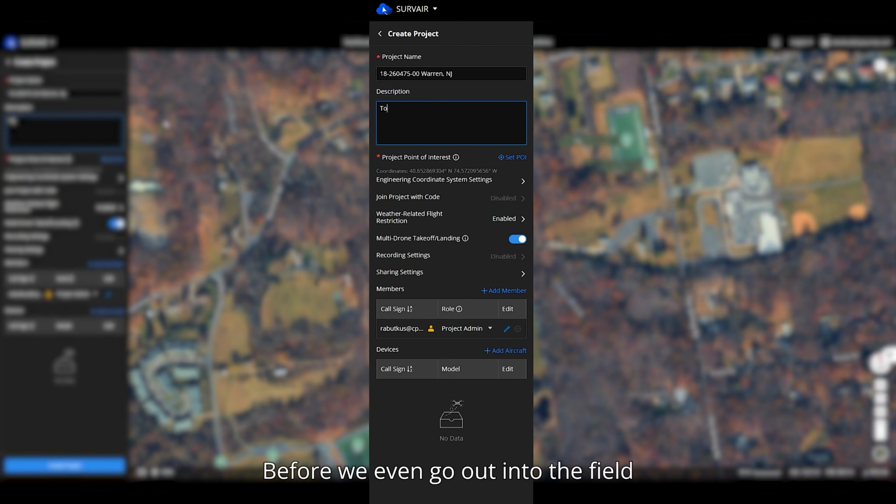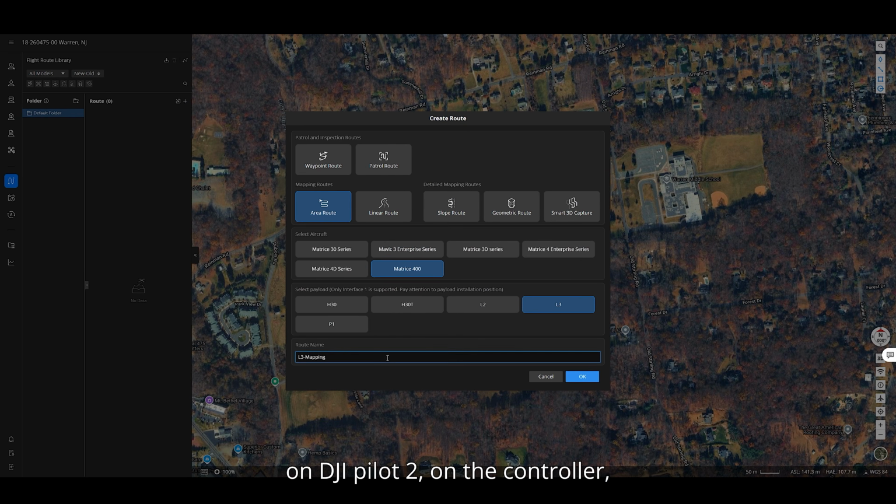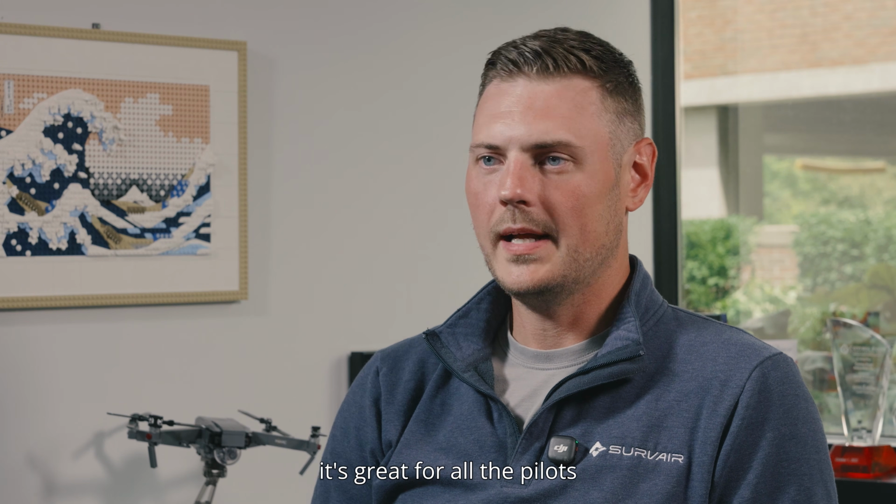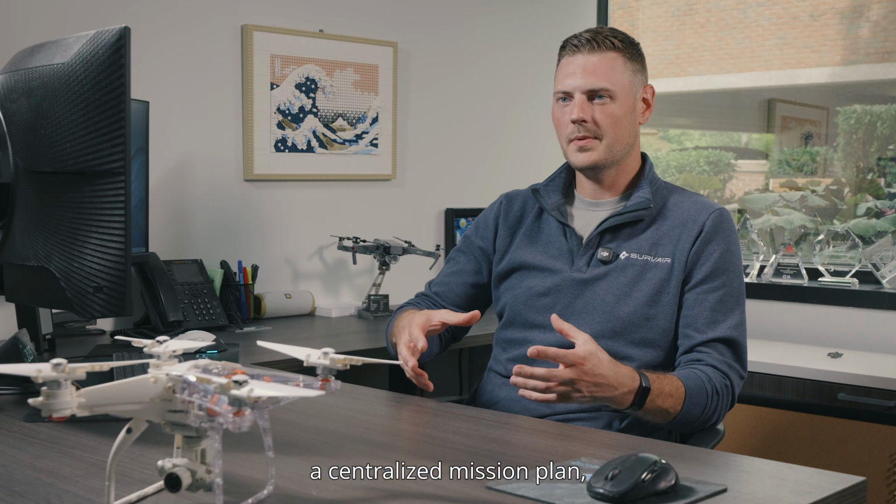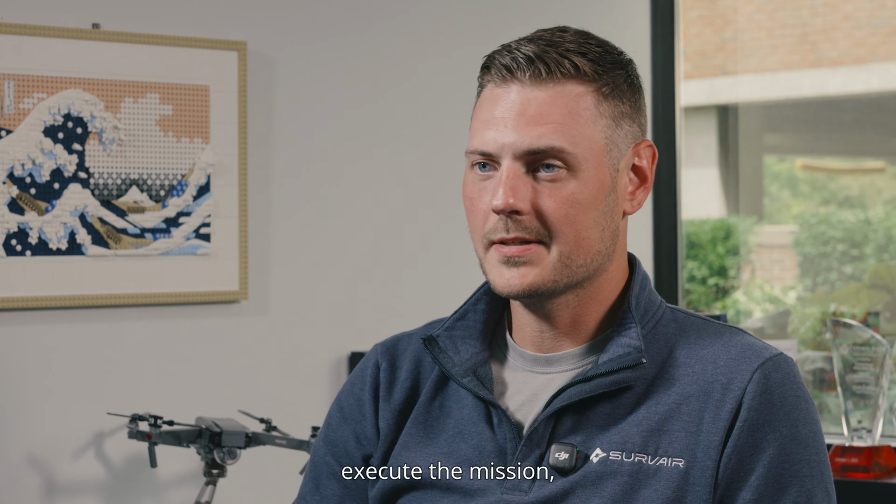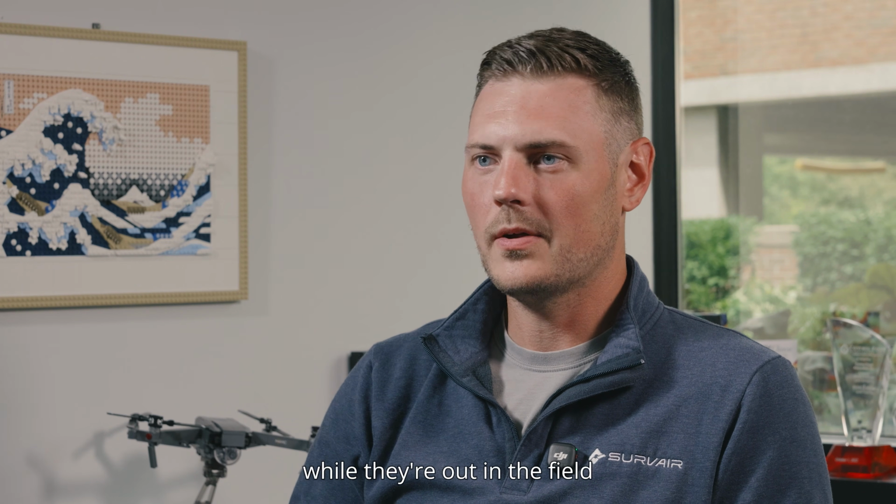Before we even go out into the field, we'll plan out our mission. We can do that either on DJI Pilot 2 on the controller or on the computer with DJI FlightHub 2. Using FlightHub 2, it's great. With all the pilots that we have throughout the company, we're able to create a centralized mission plan, which any of our pilots can go into. They can download it to their controller, execute the mission, and they don't have to be messing around with the different settings and tweaking things while they're out in the field.